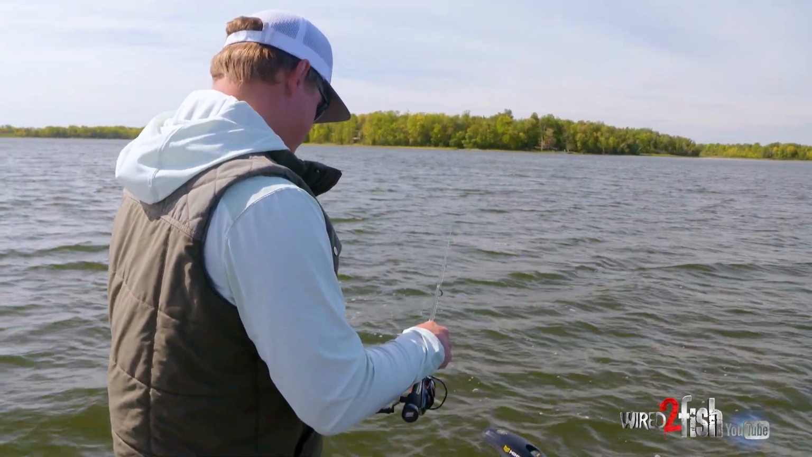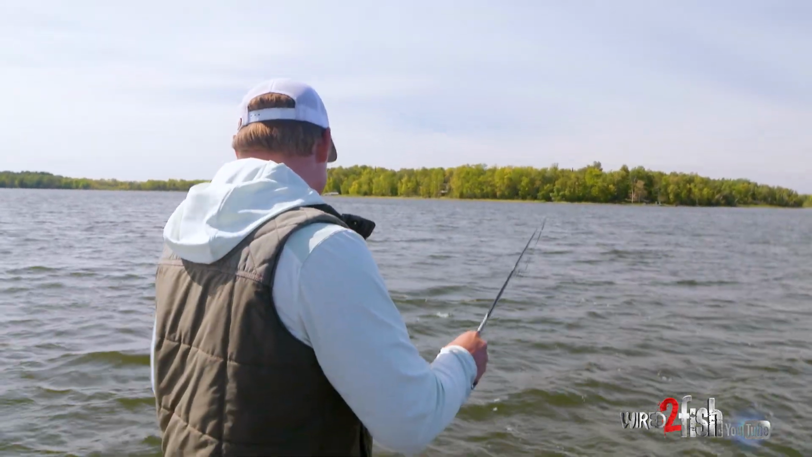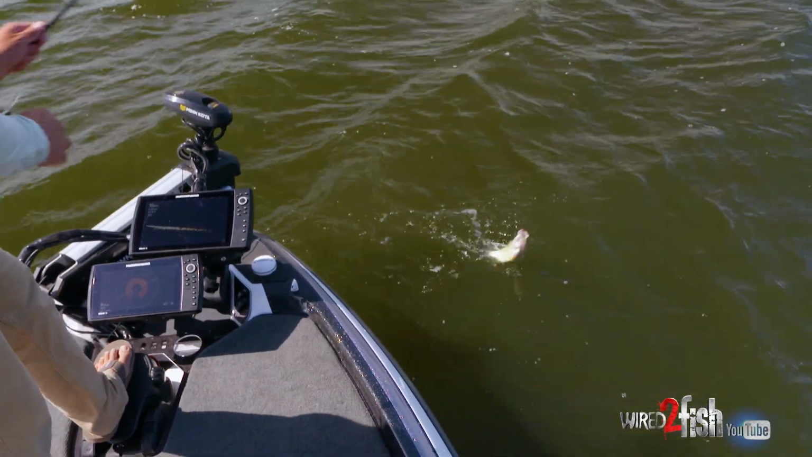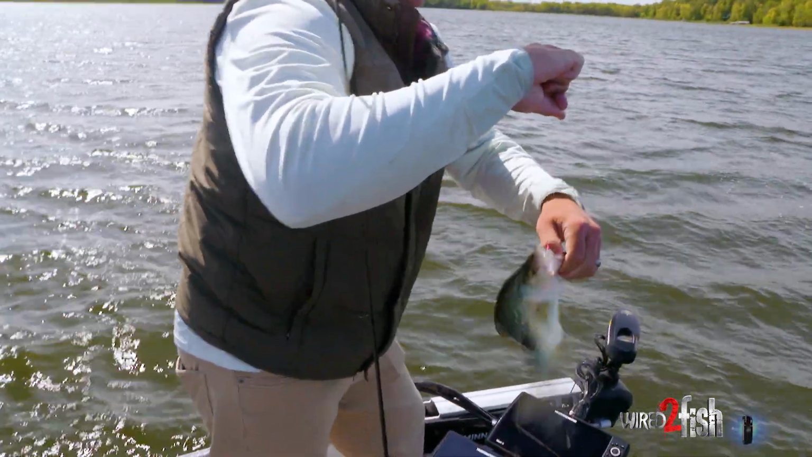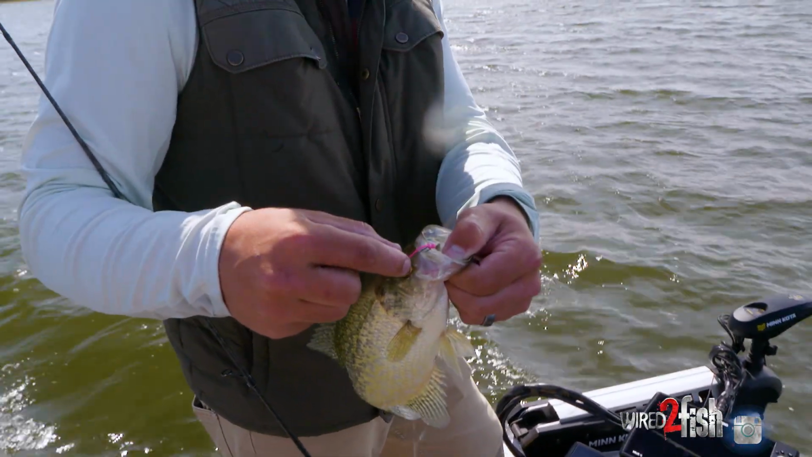Another thing too is you kind of got to walk and chew gum at the same time when you're doing this. A lot of times when these fish are moving, you got to be able to move your trolling motor and fish at the same time.